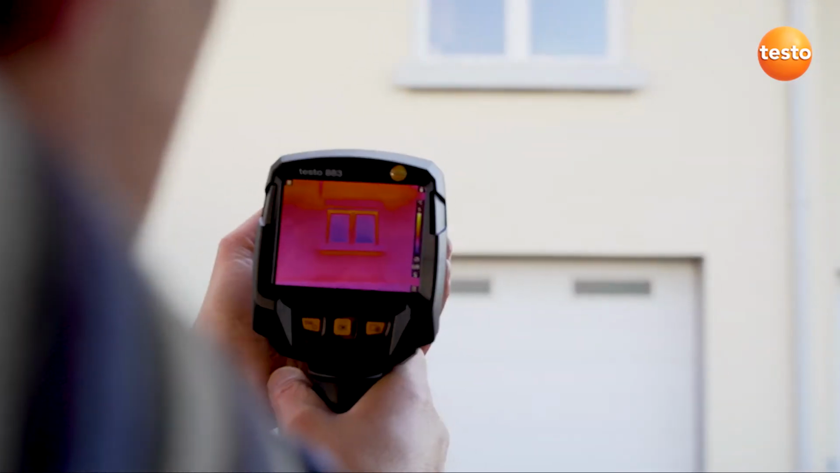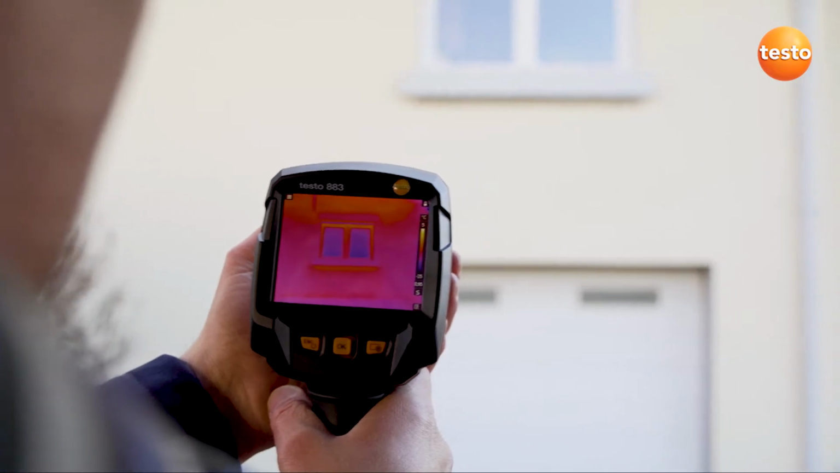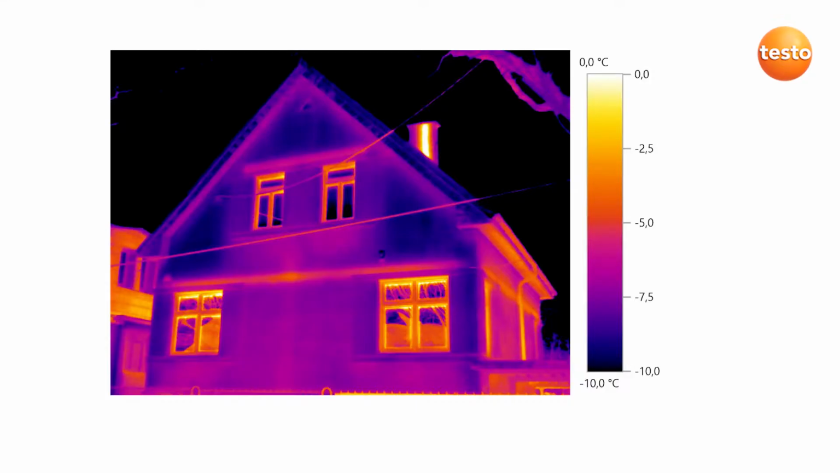In addition to this, the sensor resolution is crucial. It describes how many pixels can be presented in the thermal image. The Testo 883 has a thermal resolution of 320 by 240 pixels. With Testo Super Resolution technology, this even increases to 640 by 480 pixels.